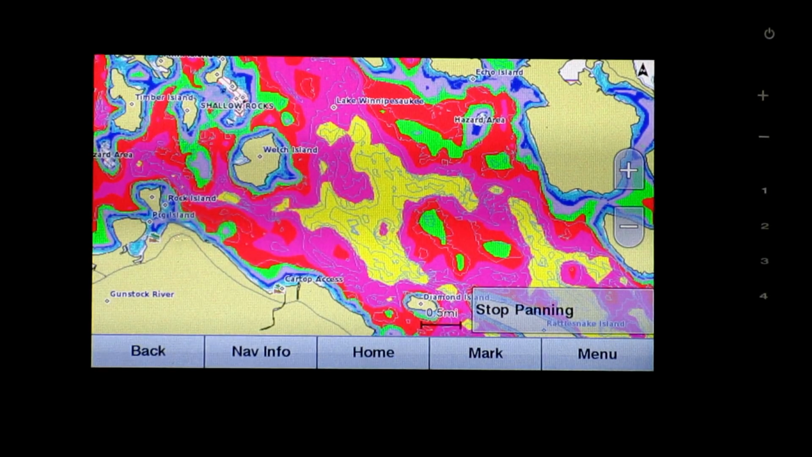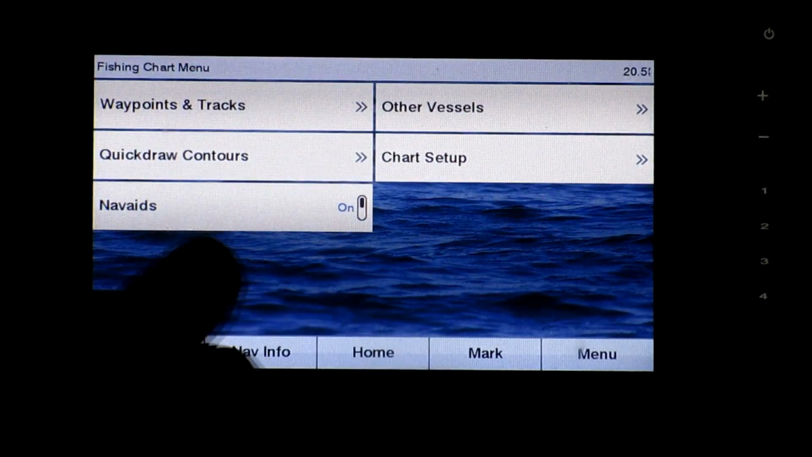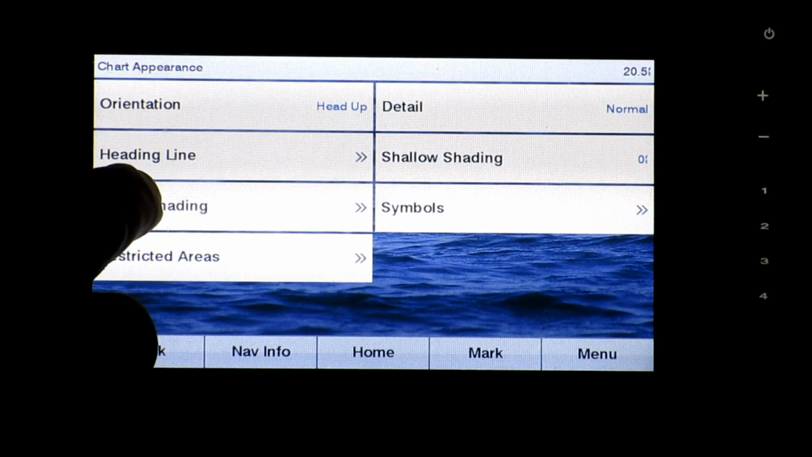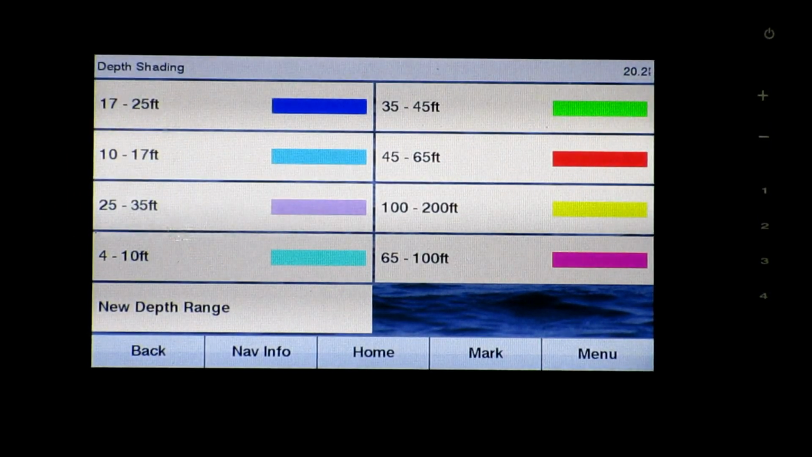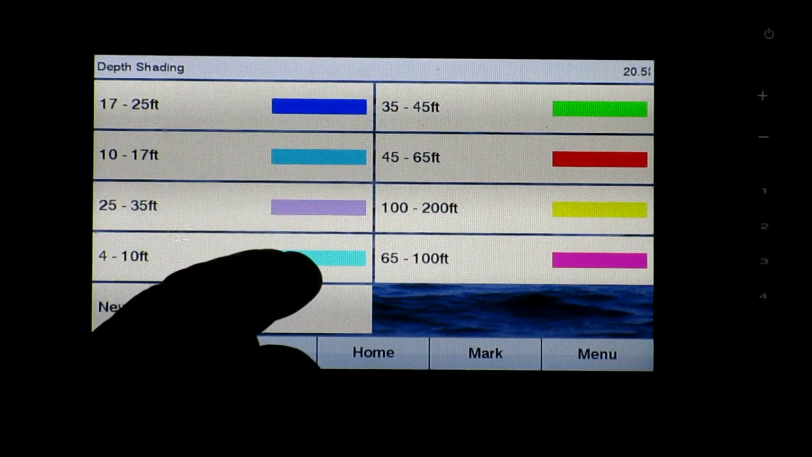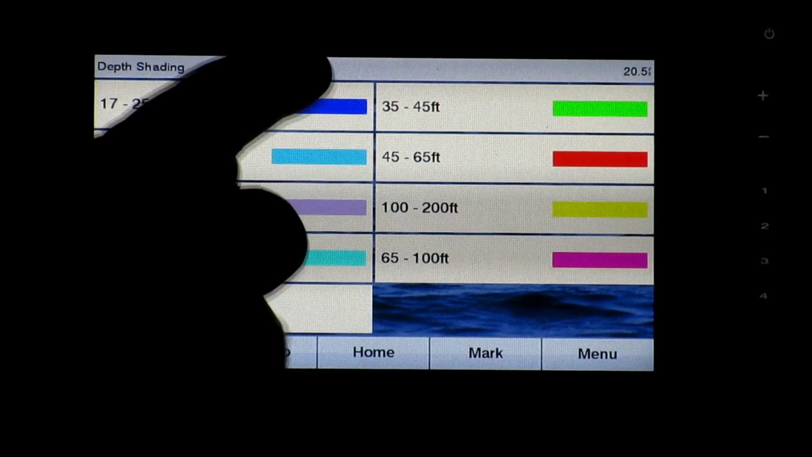So you can see it just looks like a blob, and most people really wouldn't understand what's going on there. But if I go to menu, chart setup, chart appearance, depth shading, you see right here from 4 to 10 feet deep, I have it in that aqua blue. 10 to 17 feet is a light blue, and so on.